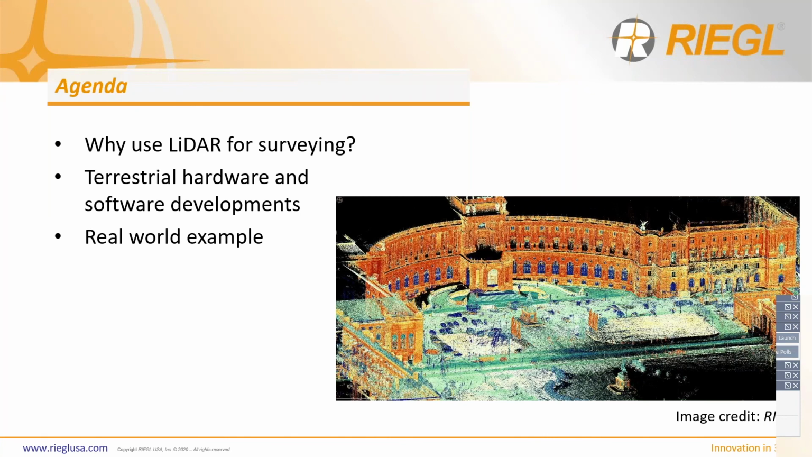Just really quick, I'm going to go over the agenda for today's webinar. We are going to discuss why we use LiDAR for surveying, or why you should use LiDAR for surveying, some terrestrial hardware and software developments from RIEGL, and we're also going to show a real-world example. During the webinar today, if you guys have any questions, please feel free to drop them into the question box. We are going to be a little bit pressed for time just because of the amount of content we've got to go through, and I'm going to try my best to get to the questions. If for some reason I can't get to the questions, just leave them in that question box and I will answer you guys via email or phone call if you would prefer after we're done today.